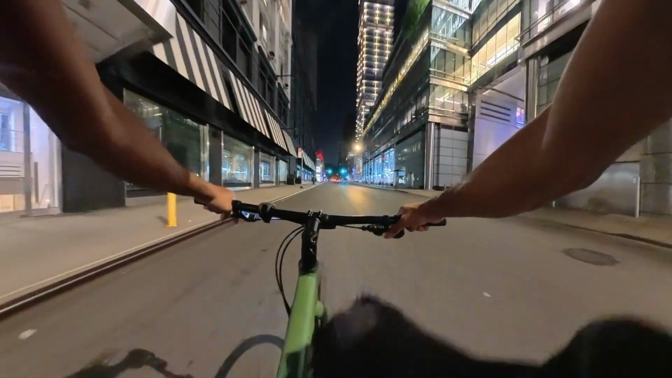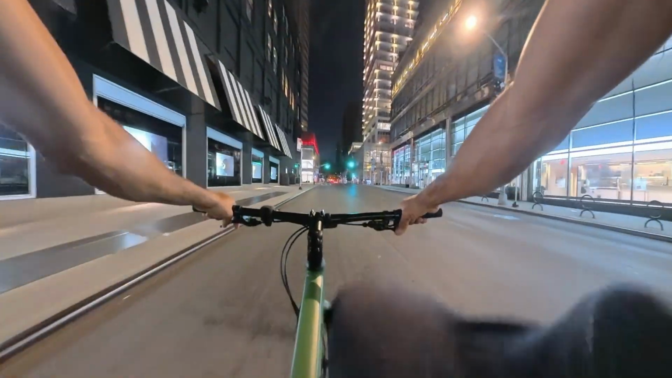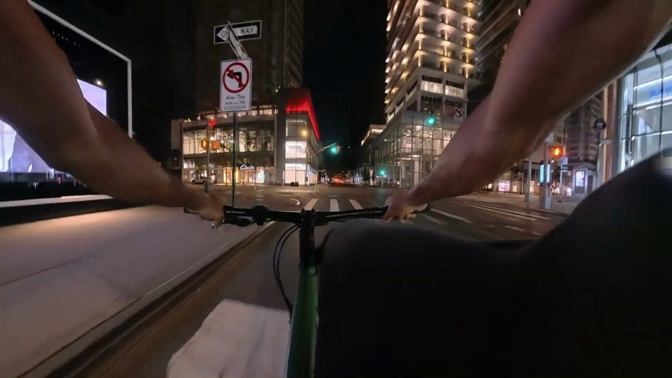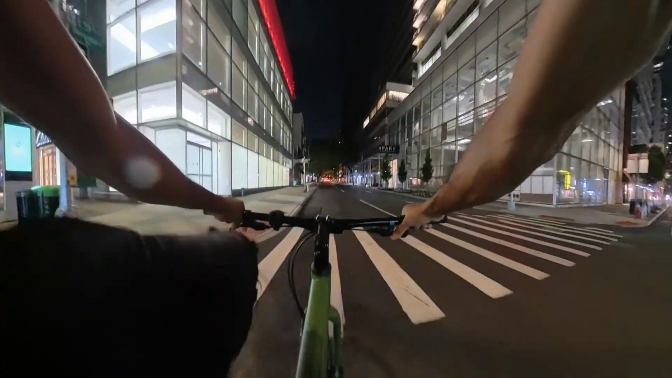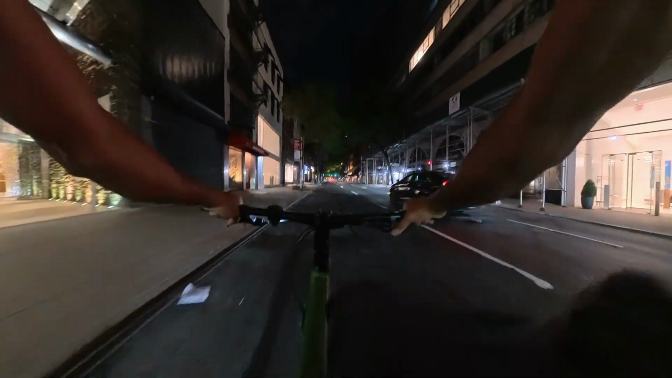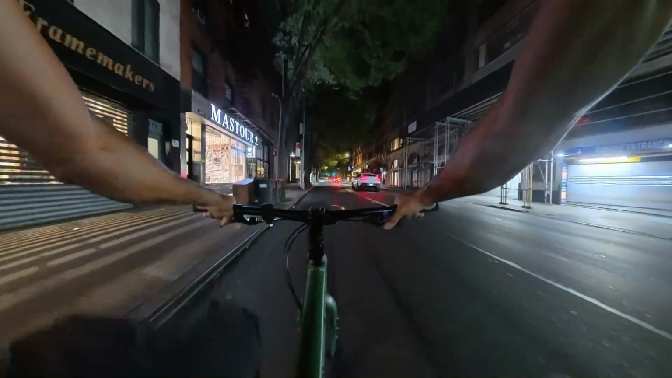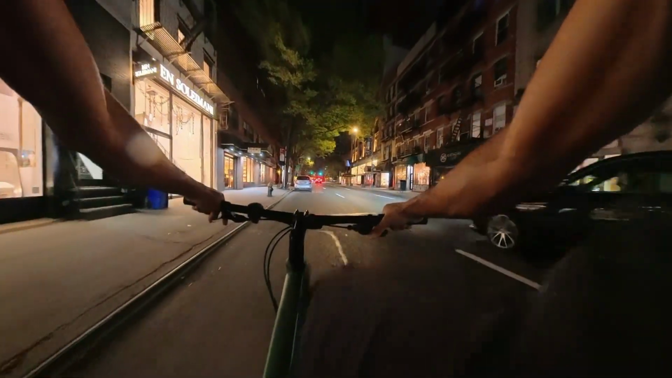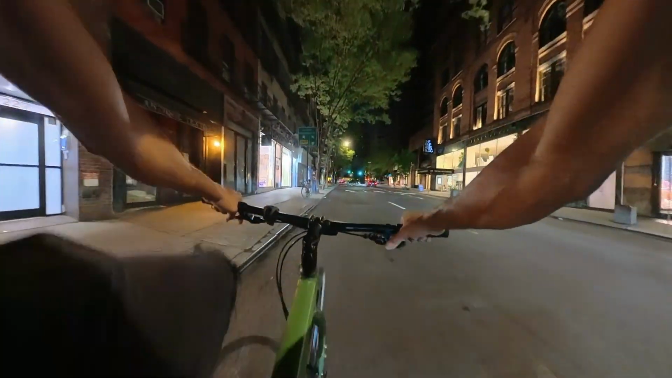All right. Killing my legs right now. Let my legs relax a little bit. Put on the easy gear. This part of 59th Street, a little uphillish, a little bit of a climb.